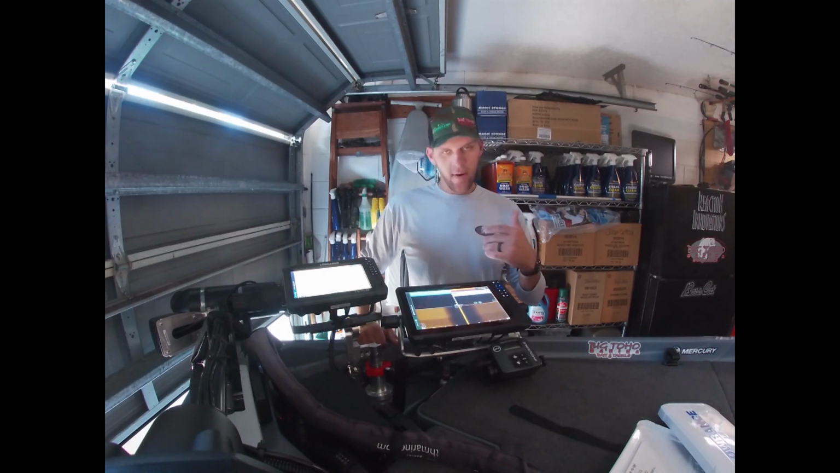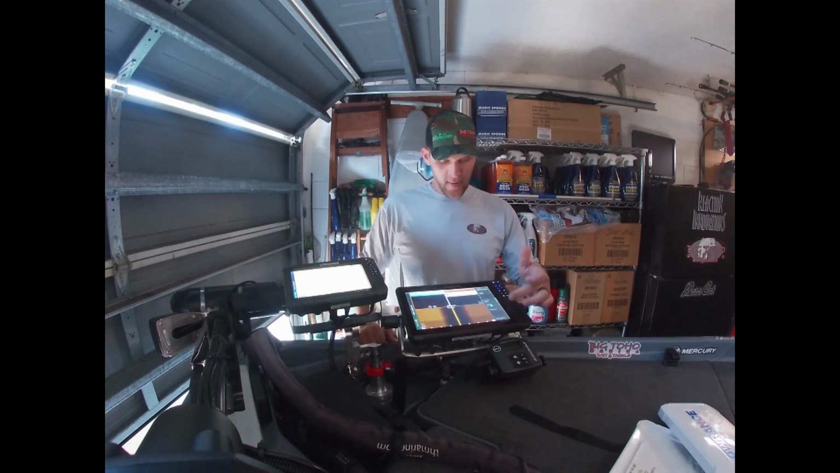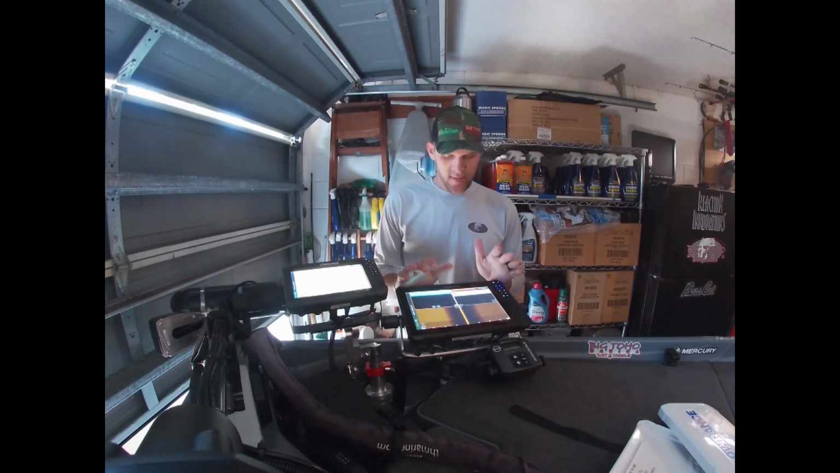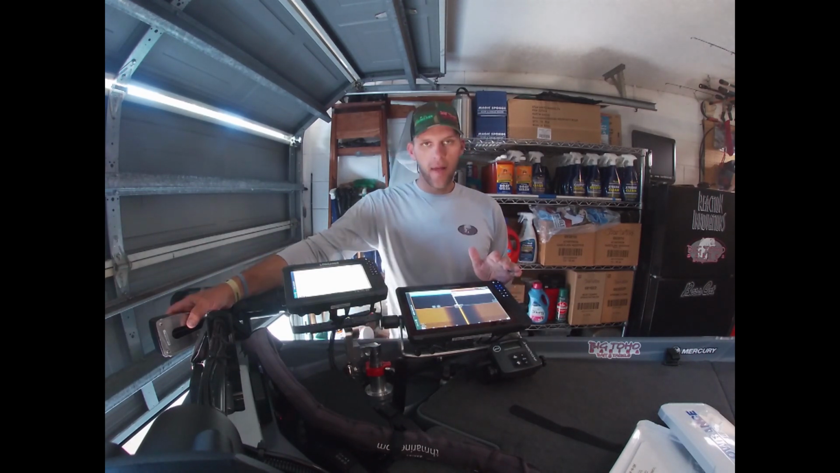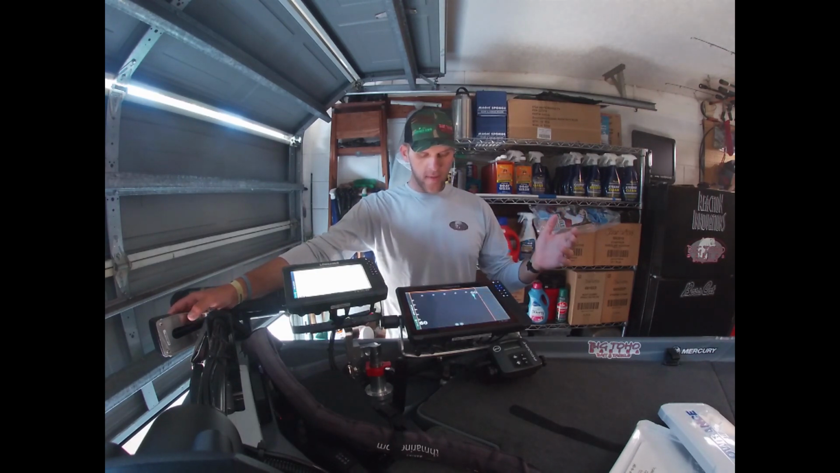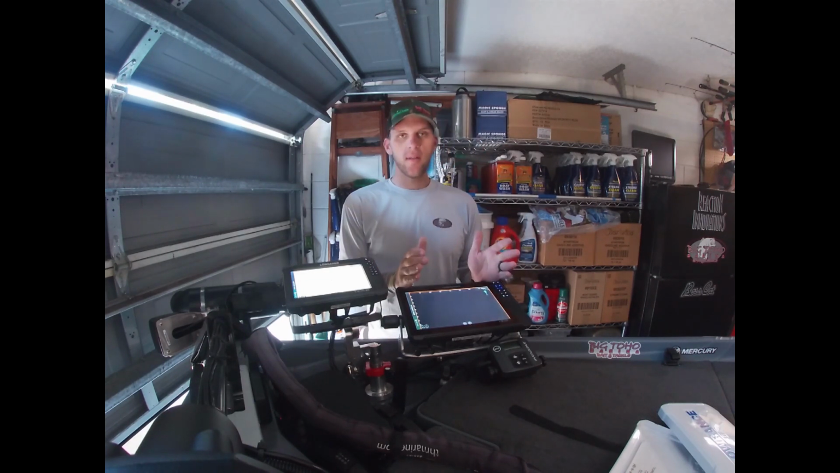I do play around with sensitivity and stuff. My down imaging, I like this blue palette. That's palette number 9 for you guys that are wondering. And that's my setup for that. I also have the brand new Live Sight transducer on here. So again, when I go away, I love to have a huge screen. So I'll run the Live Sight strictly on this, and then on this one I'll run my mapping.